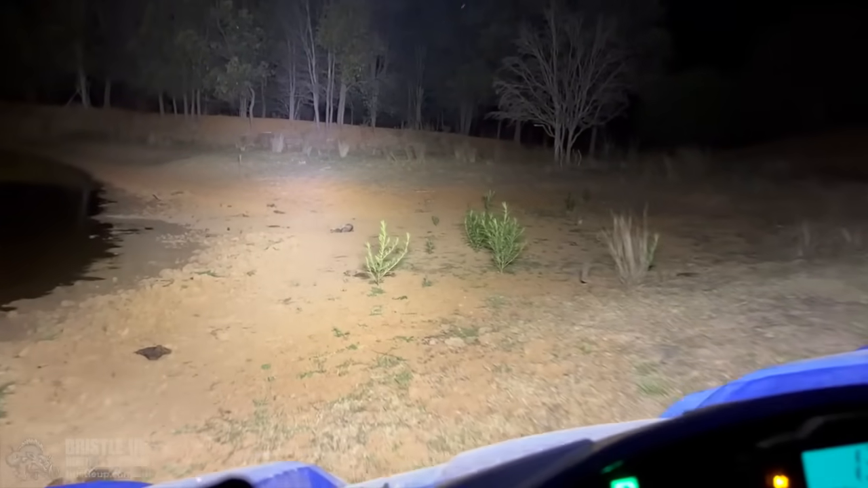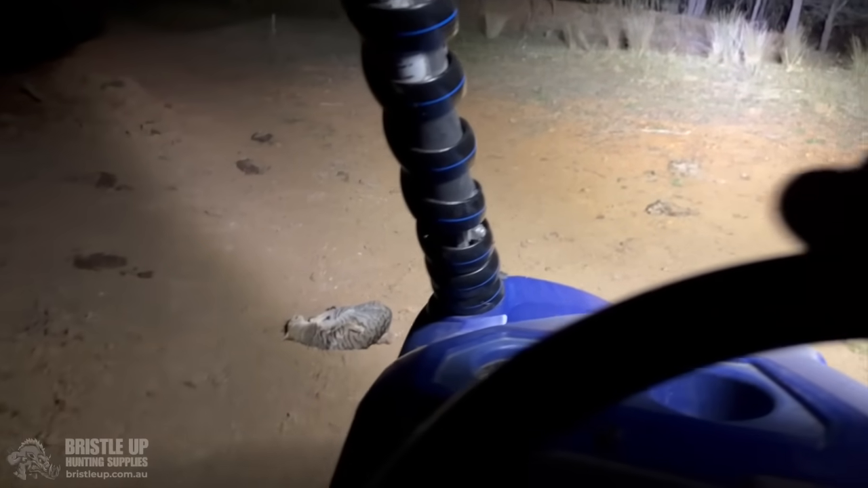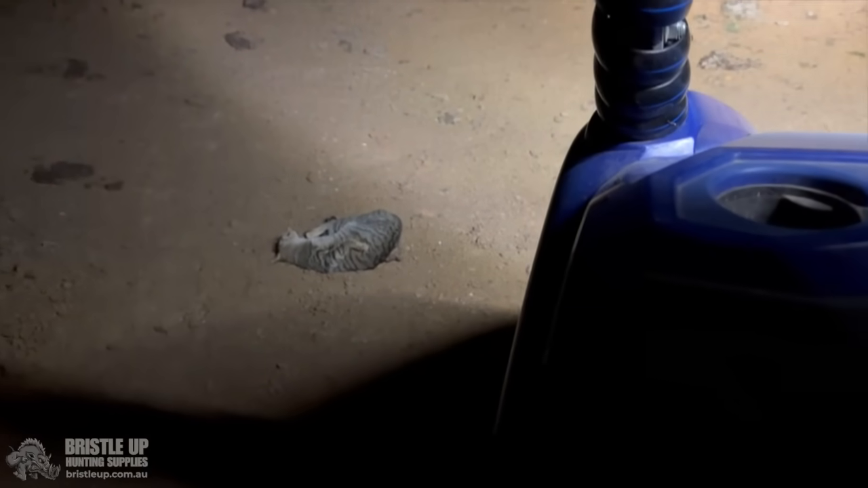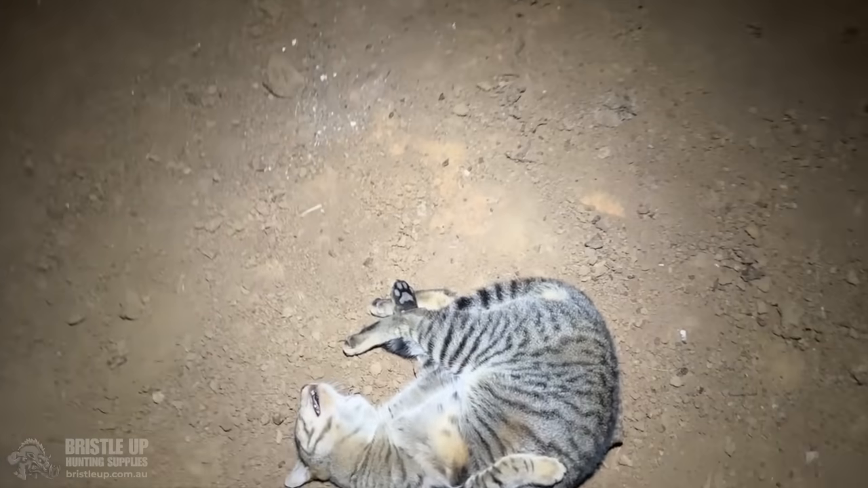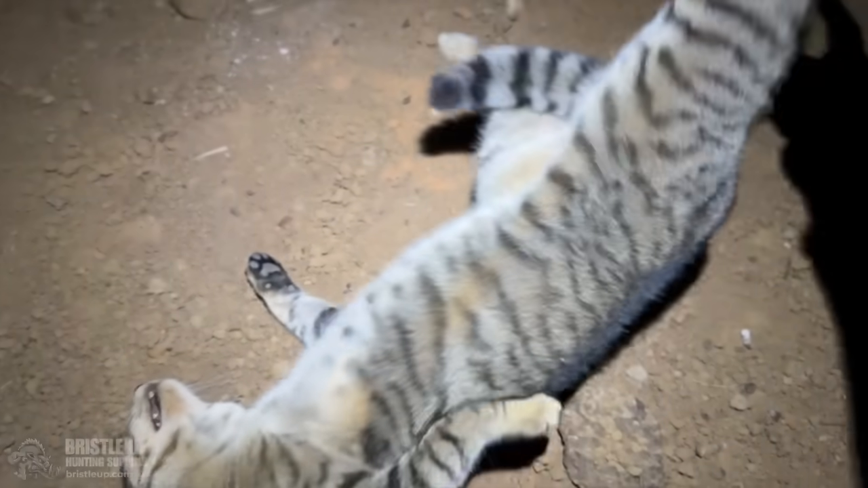So we didn't get too close to the water. What do we got? I'll switch that off. Big cat anyway. Big Tom. He'd probably been here looking for frogs and ducks and stuff on the dam.